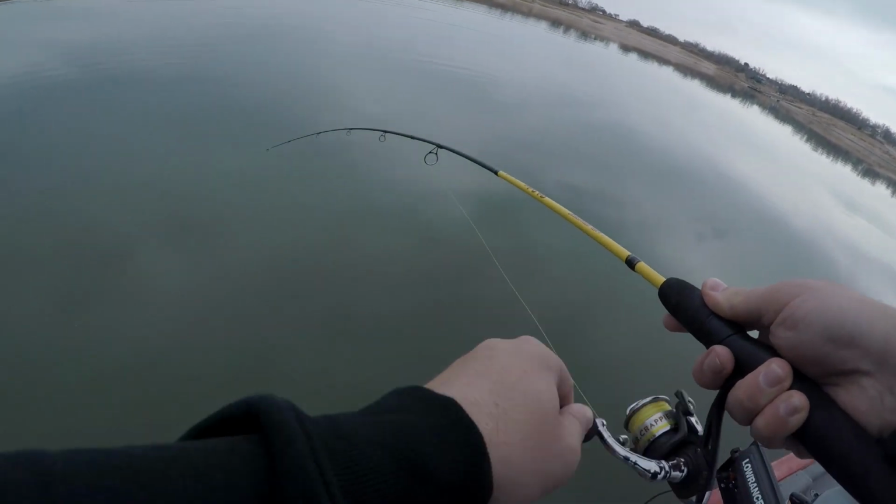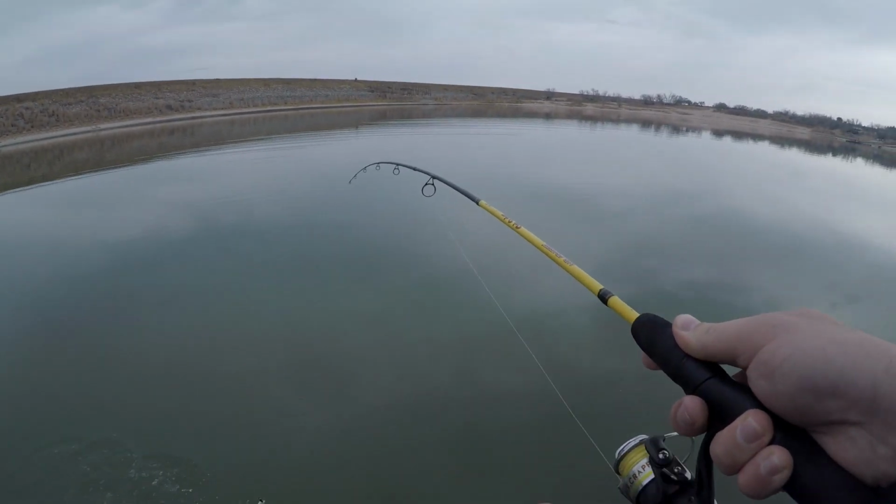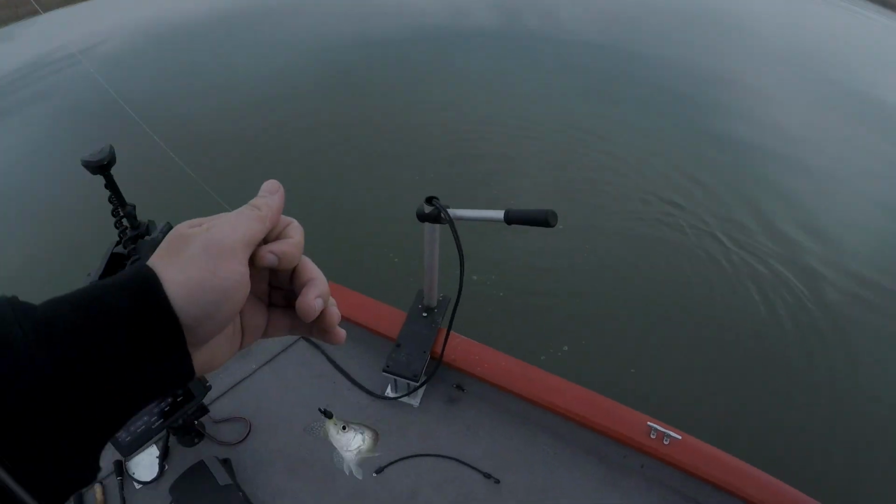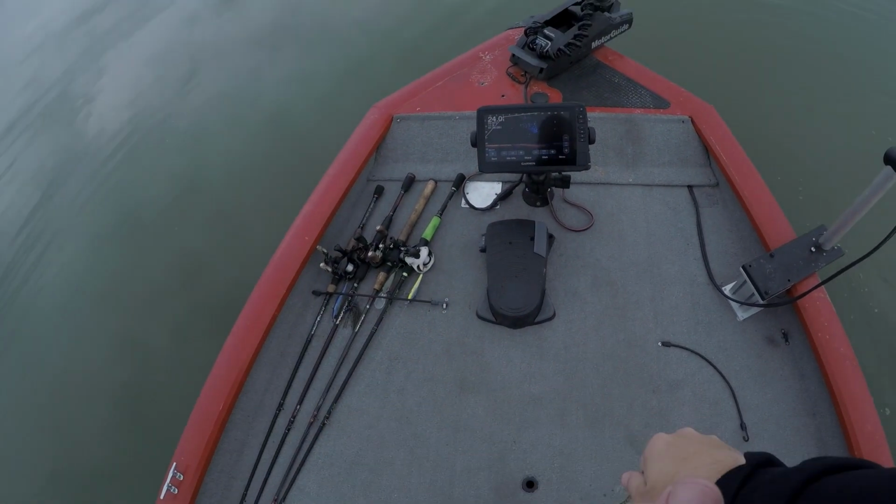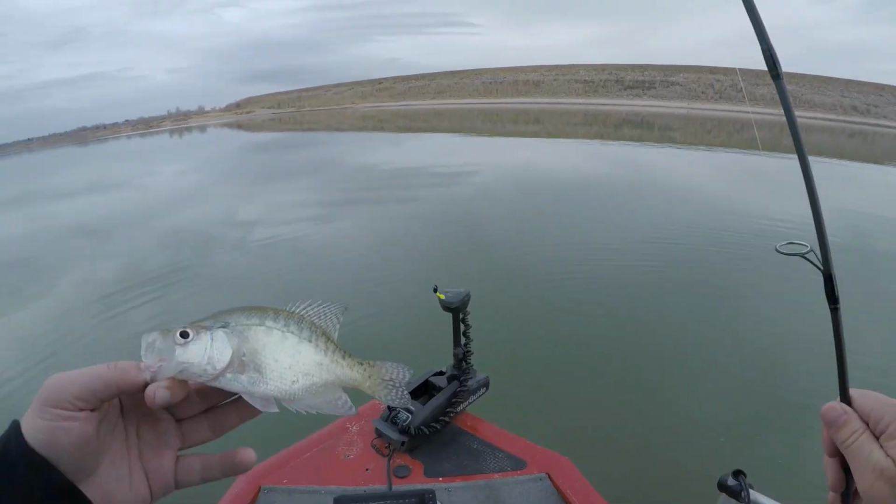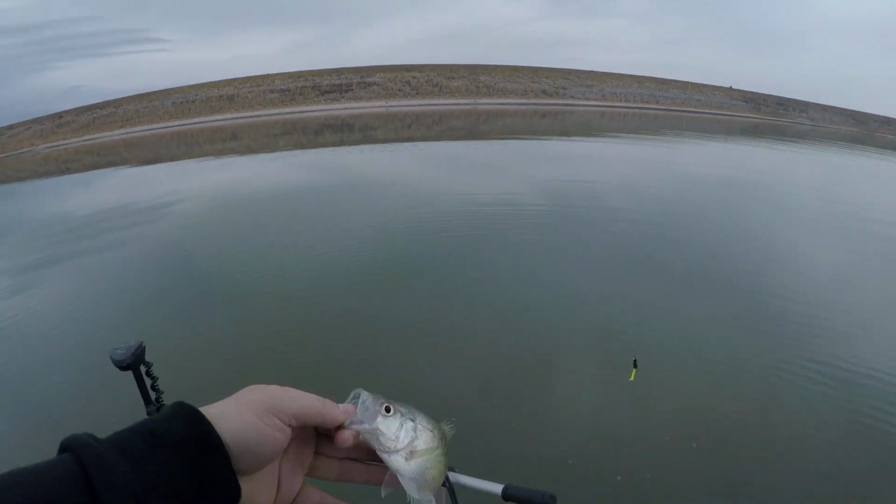Got him. All right. We got us a crappie. A little guy, but we got one. We got us a crappie. Yeah, we did. Just a little guy. Real tiny guy.